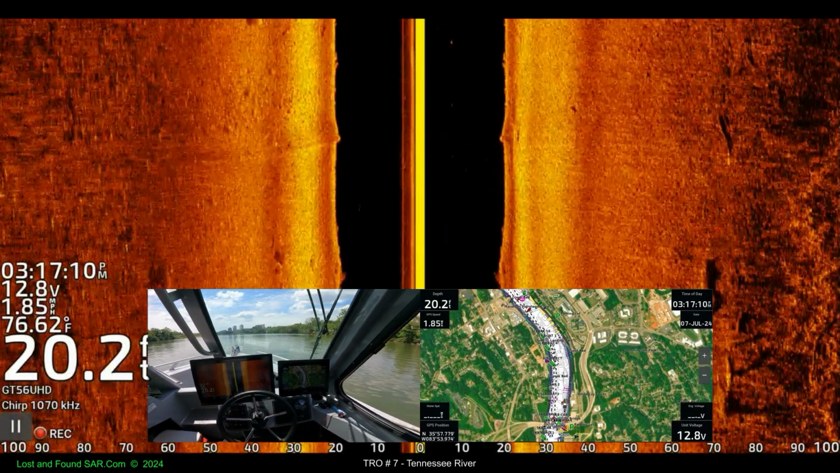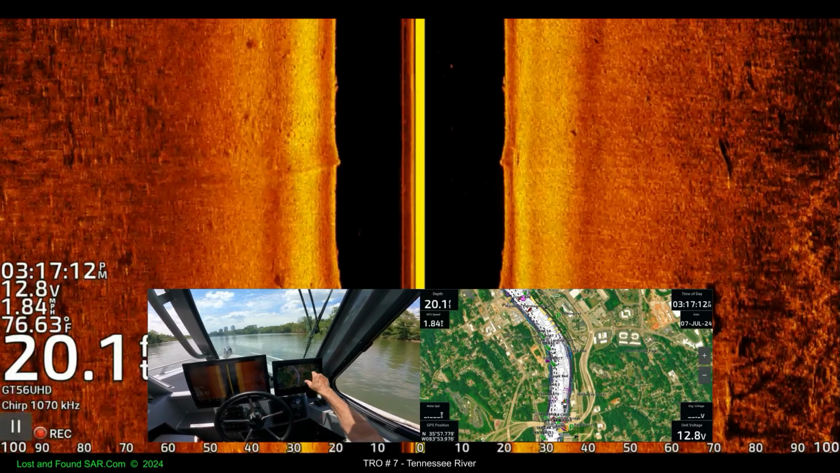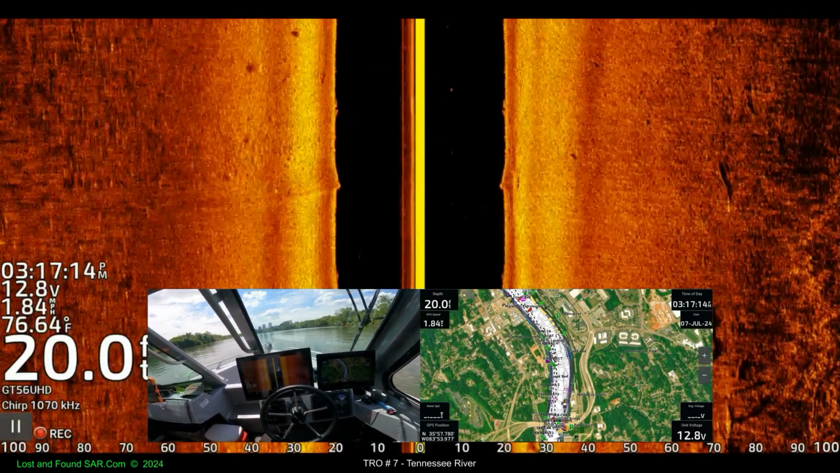Here's something we haven't done. We haven't got a backup view of the UT Stadium on here. Yeah. That'd be kind of cool.